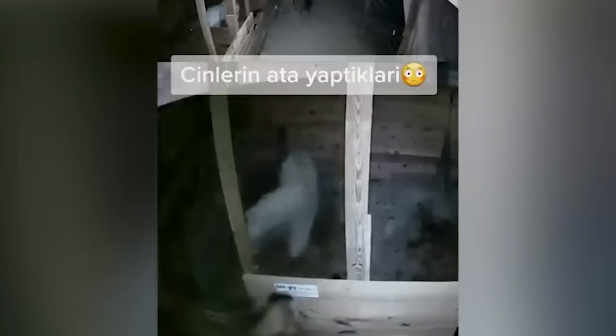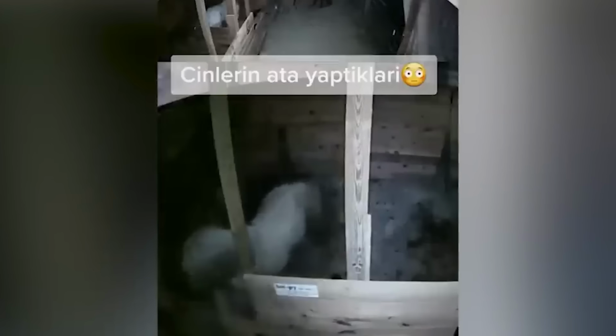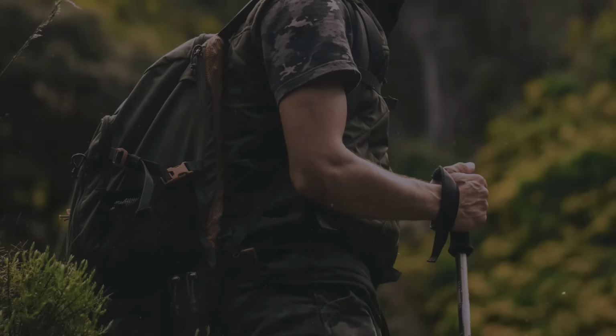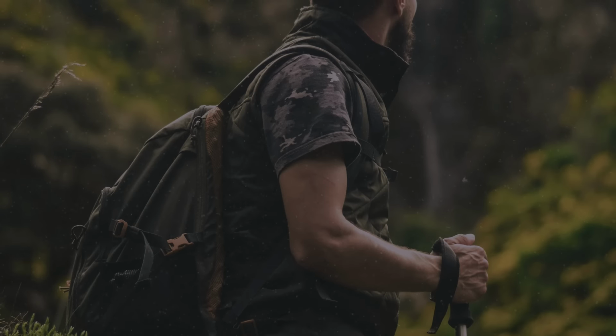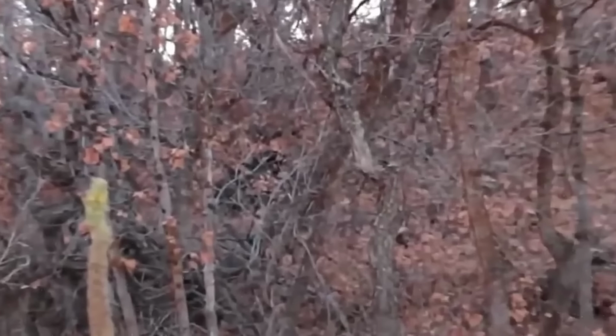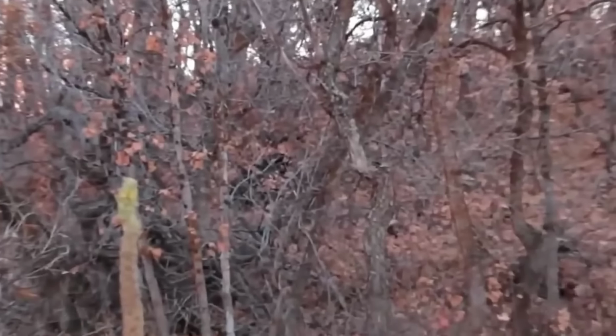What do you think this odd-looking creature could be? Could it be a ghost? This video comes from a hiker who was out exploring the beauty of nature but stumbled upon something quite remarkable. In the video, we're looking at a scene with bushes, and there's someone standing behind those bushes.